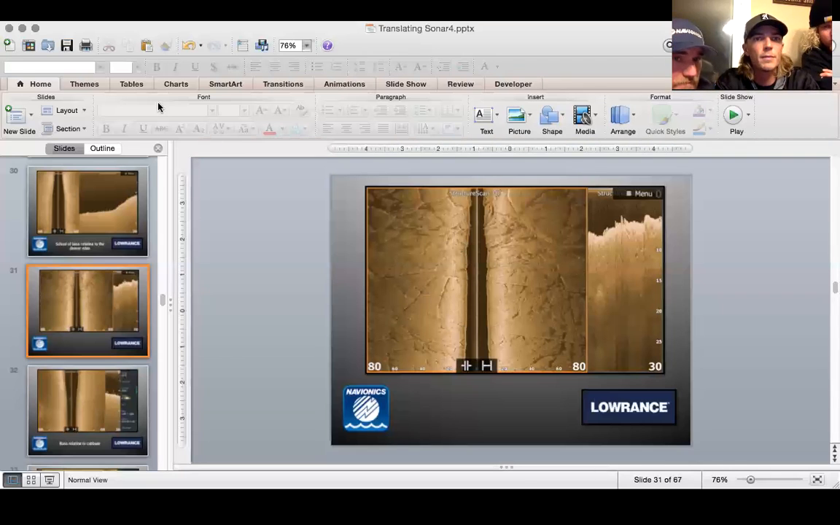Ethan asks, what depth is really too shallow for side imaging and down imaging? I'm not sure on down imaging, but side scan, you can run it in a foot of water. Yeah, down imaging, I don't know that you'd want it in too shallow water, but definitely side imaging, a foot to whatever you've got.